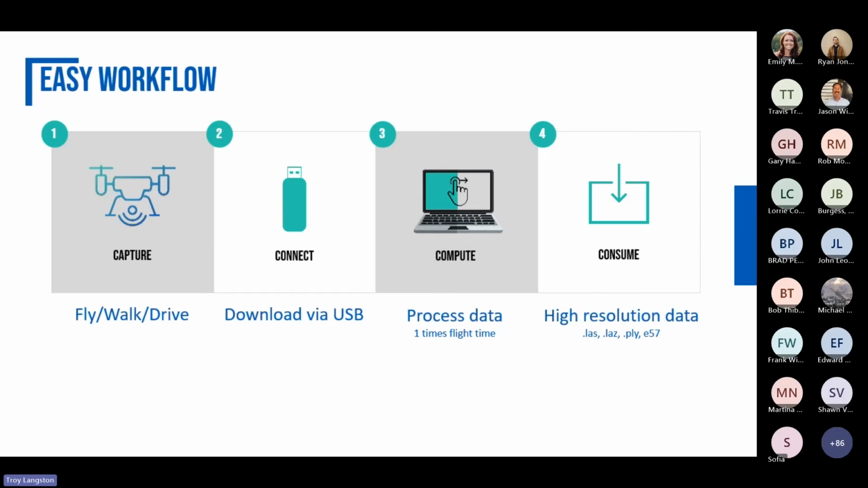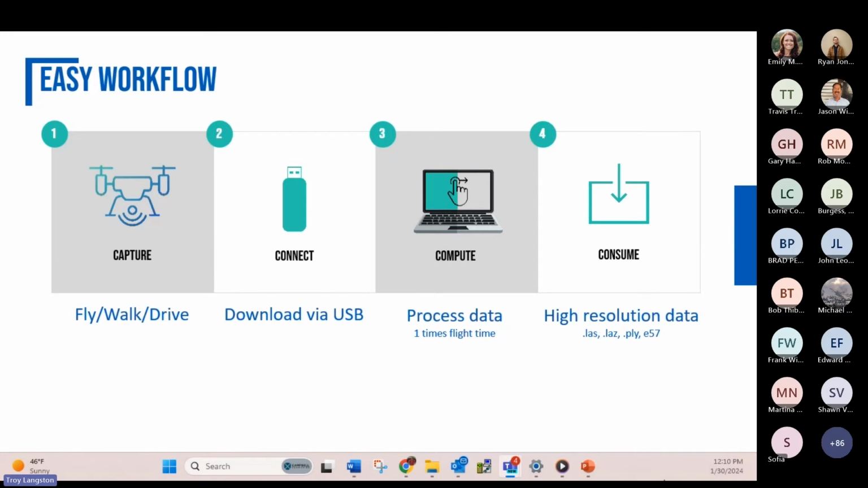So all you do is you plug that thumb drive into your laptop or workstation. Simply drag and drop those files over to our software, take cues from 1 through 5, and just start working. So if you have a 5-minute scan, it takes anywhere up to 10 minutes to process that data. And it'll output an LAS, LAZ, PLY, E57. So most of the common files that you guys are going to be using in the software that you are doing the third-party work with.